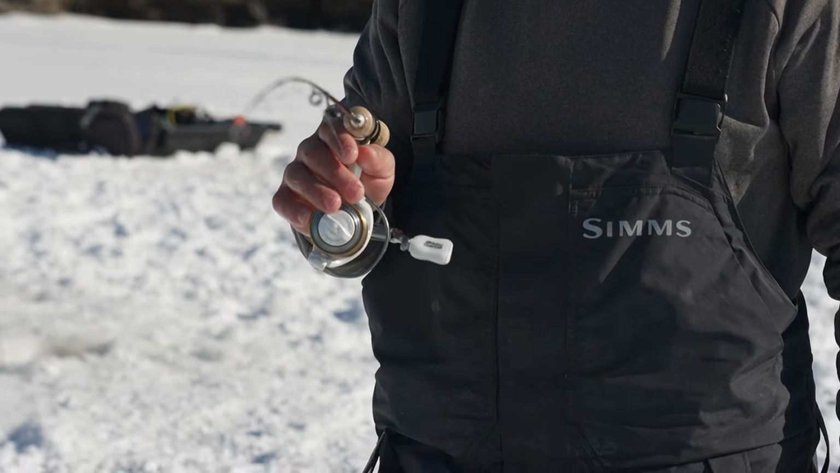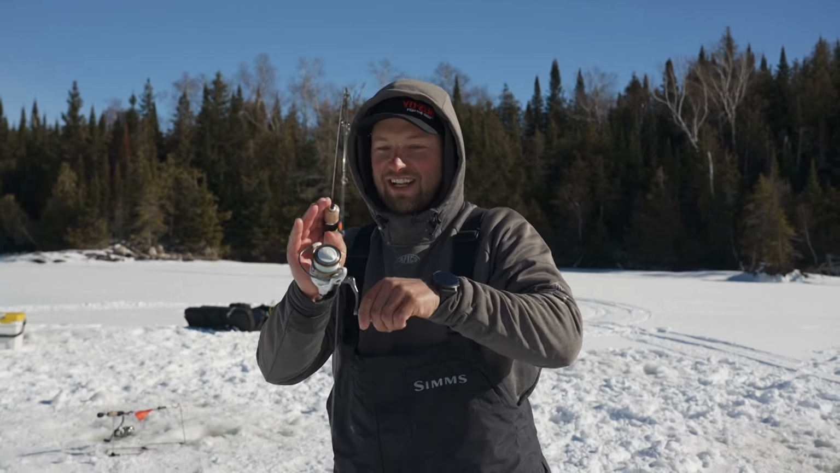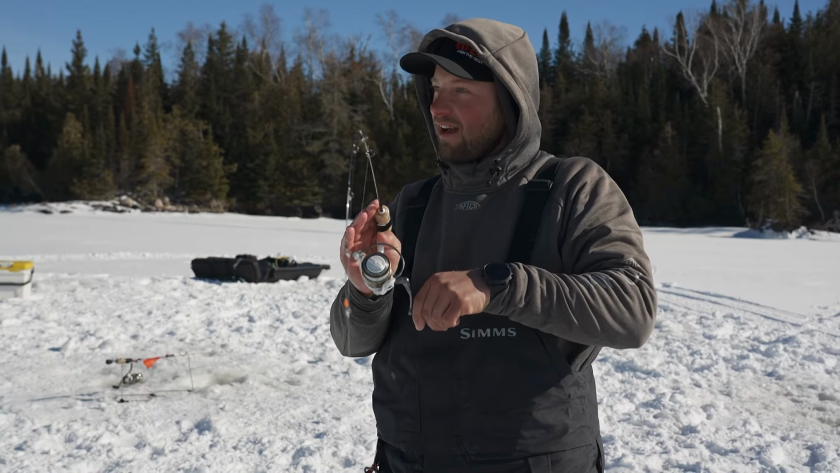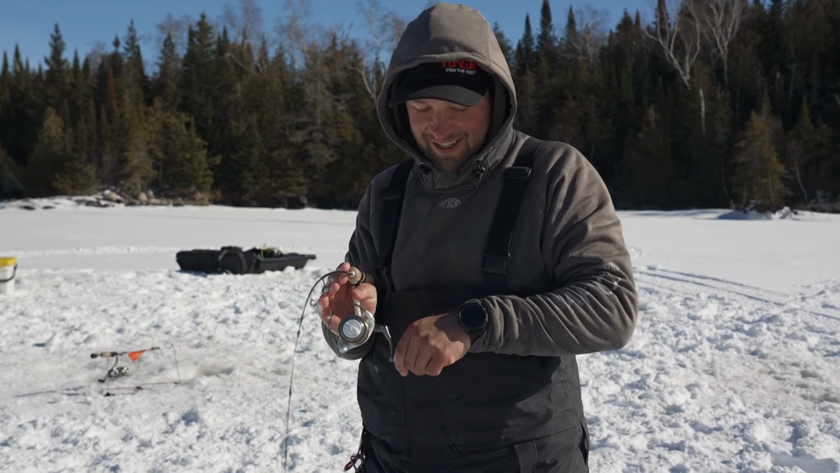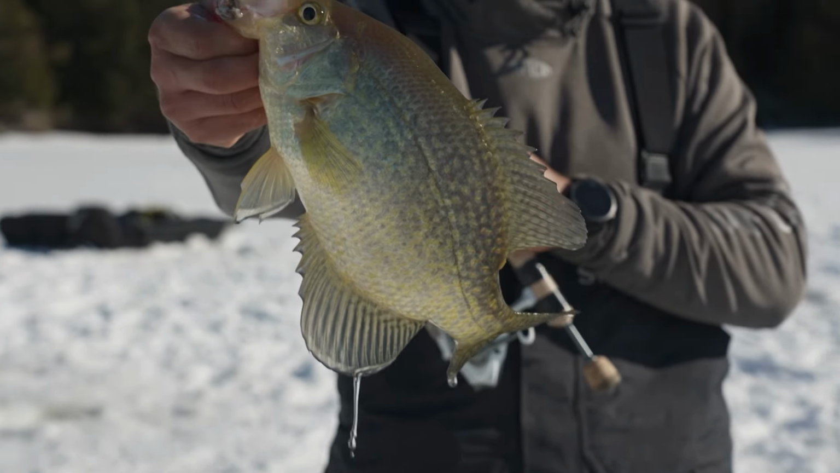Here we go. He's coming up. He's mad. They chased me all the way up. I missed him once, but I wasn't doing that again. God, look at the way these things fight. Good grief. Look at that.